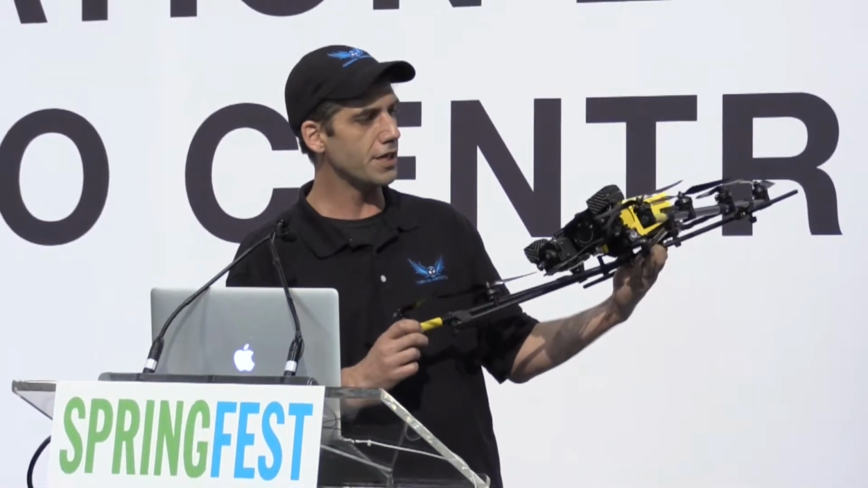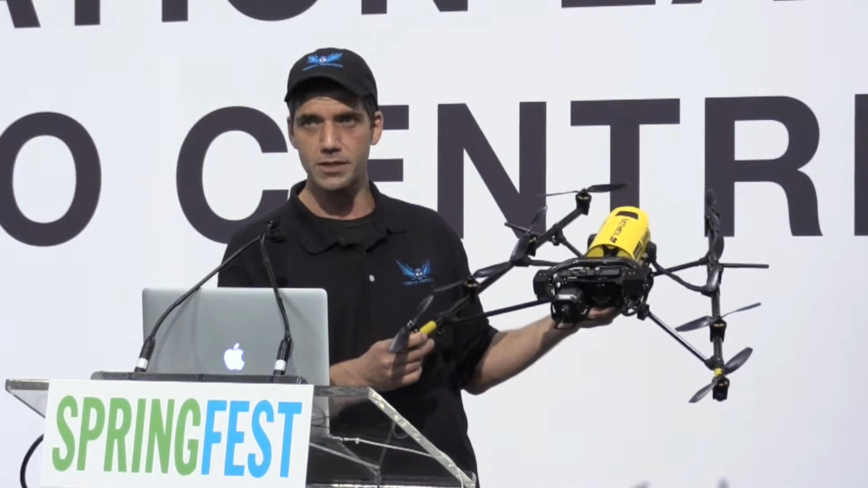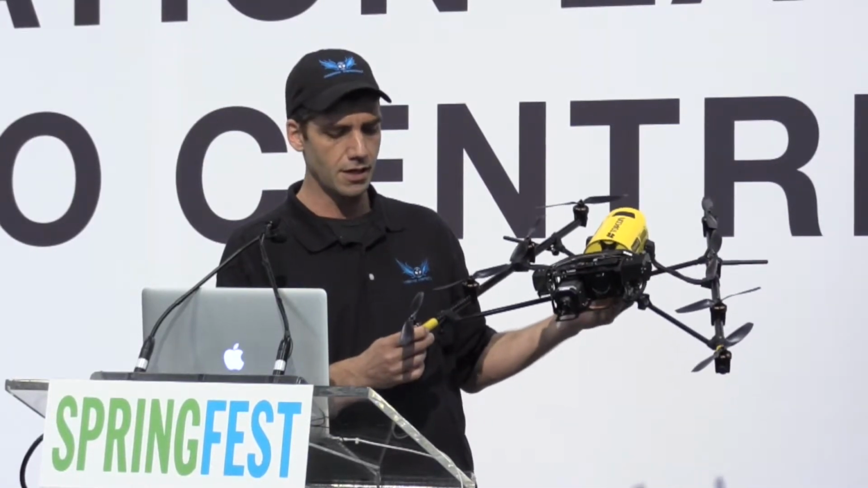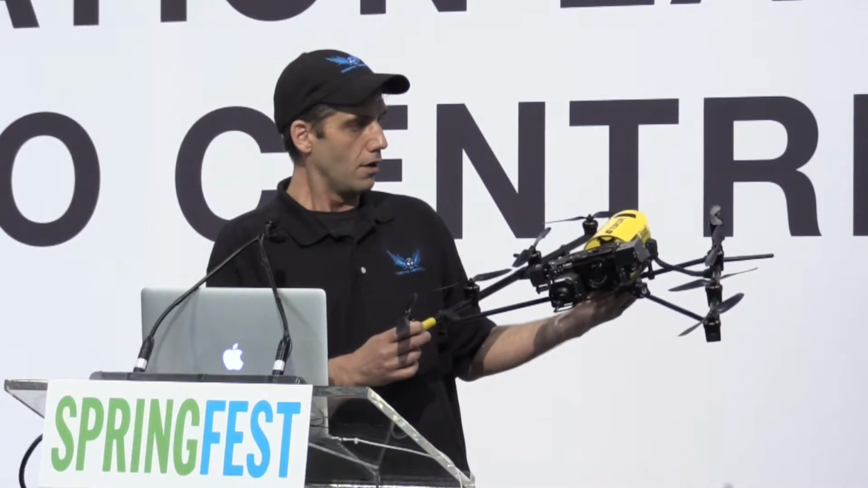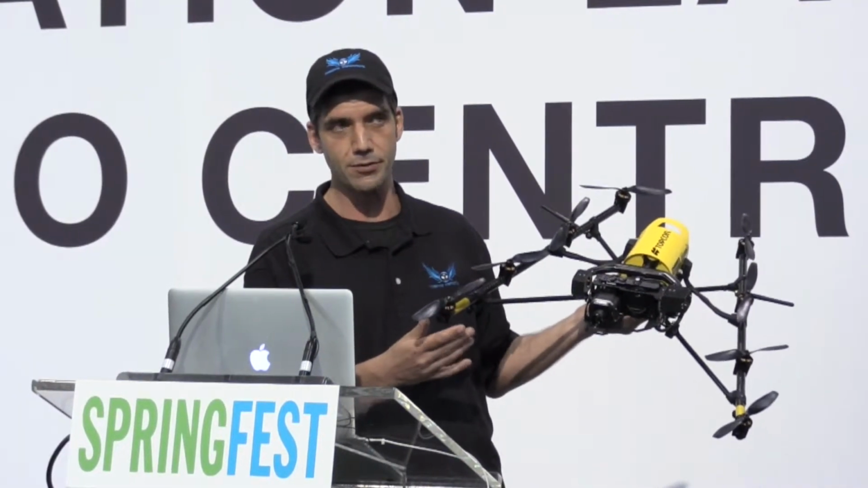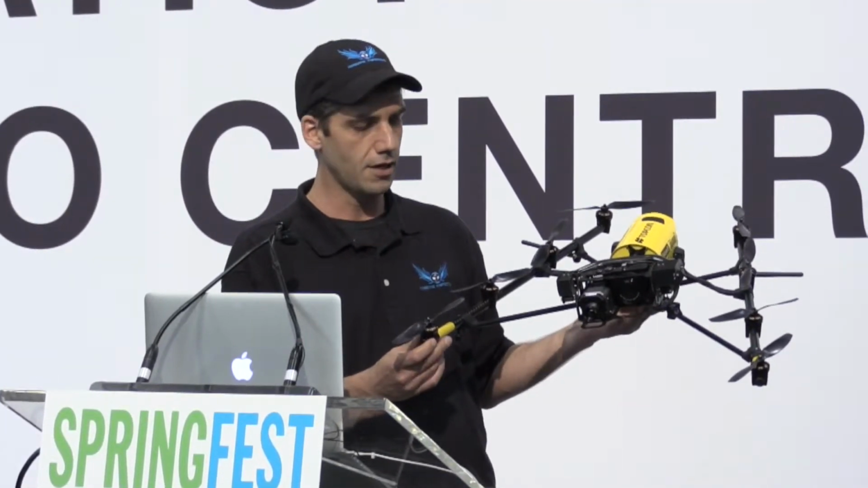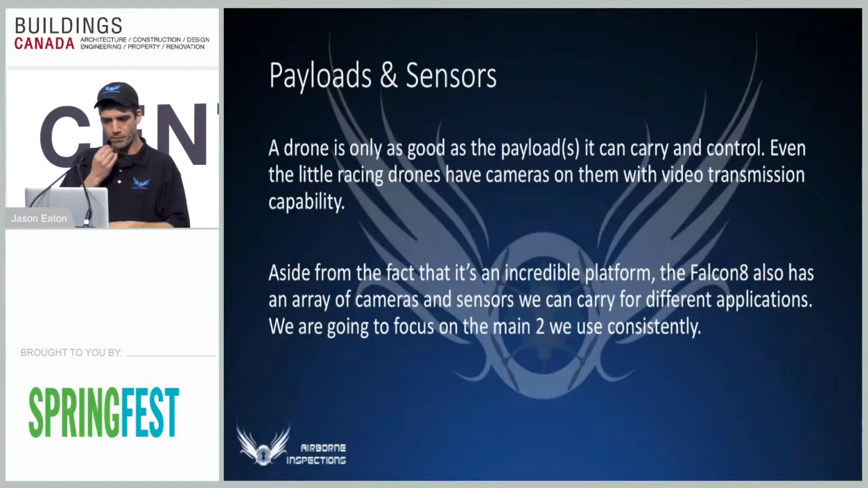It's a very unique build, but there's good reason for it because it's been proven in industry for 6 years, and they really haven't changed it at all compared to a lot of the other companies in the prosumer market that keep coming out with something new every 3 months. So it's really well trusted, especially across the UK. It's about to hit the North American market very, very soon.